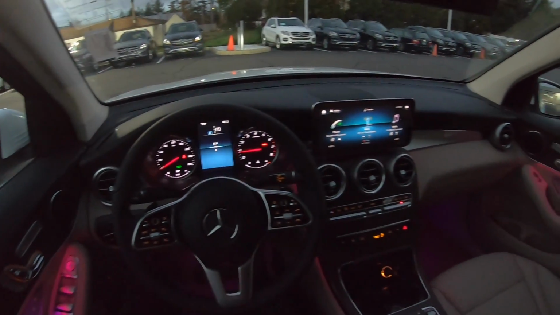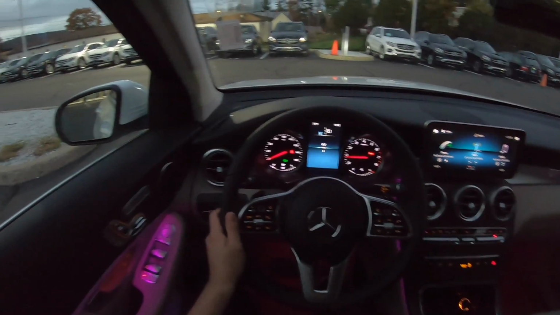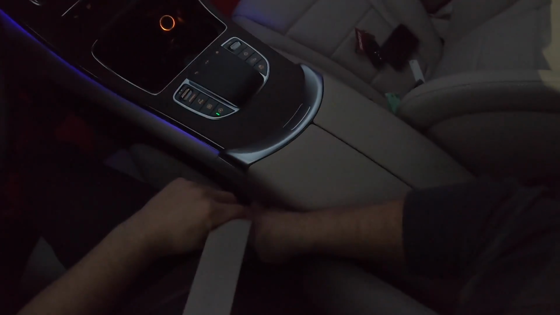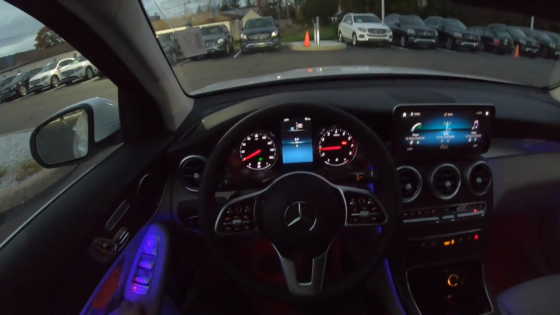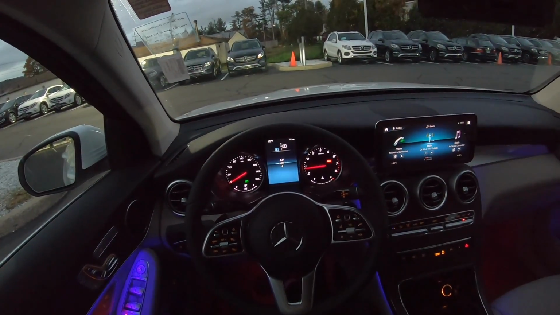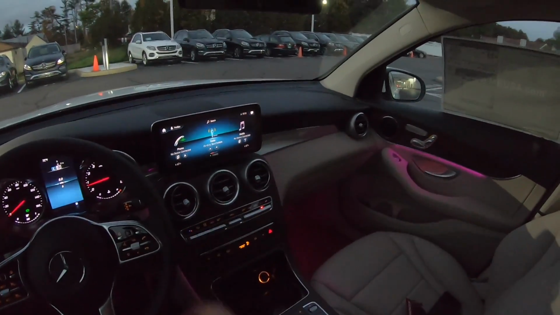Alright, so let's go ahead and take this GLC on a test drive and see how it does. And something that is really nice is that the seatbelt actually tightens up, so that's really nice. Let's see how this GLC does.